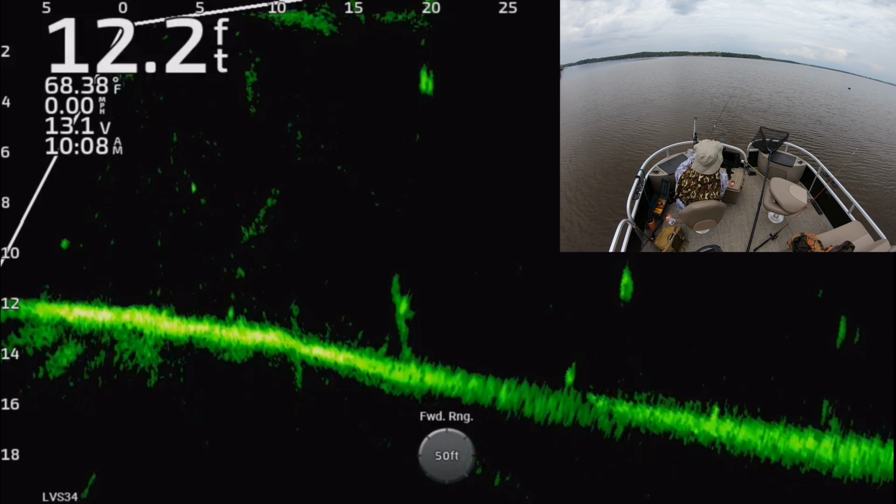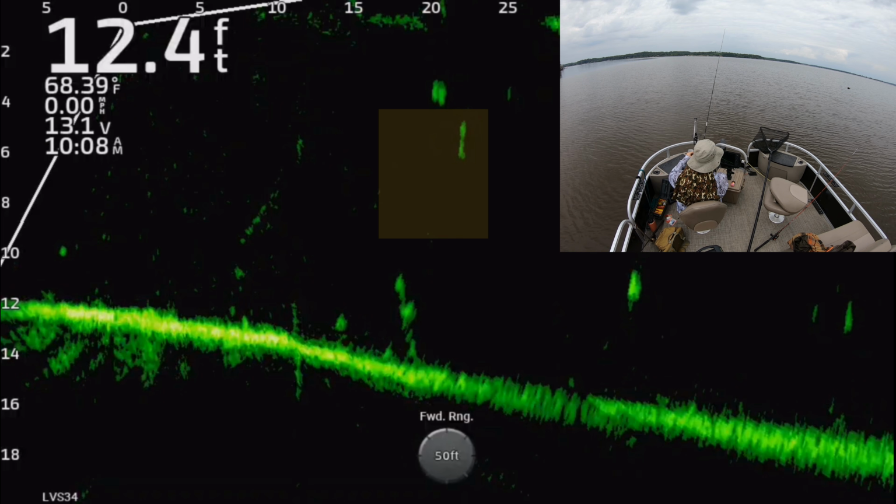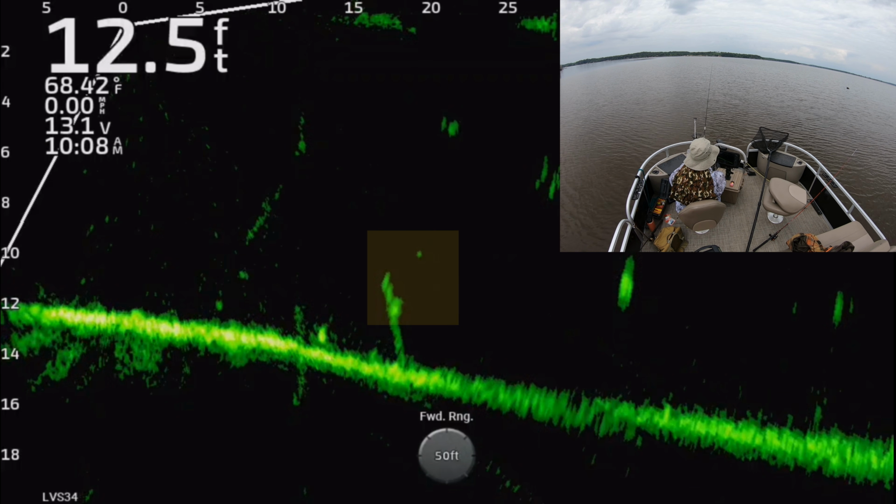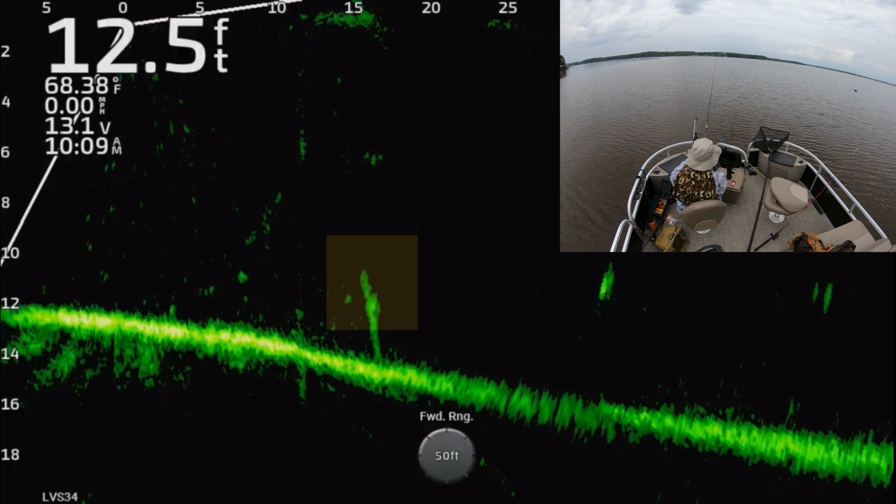I do not catch this fish, but I'm keeping this in here to show y'all, because I've said before, I don't want to just show you the catches, because that's not real, right? Not every cast is going to be a catch, and not every fish you target is catchable.